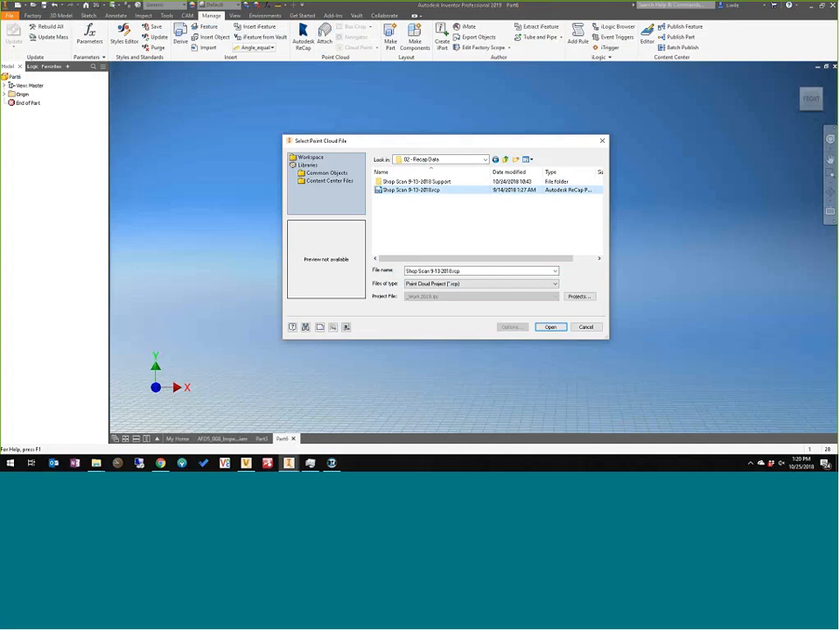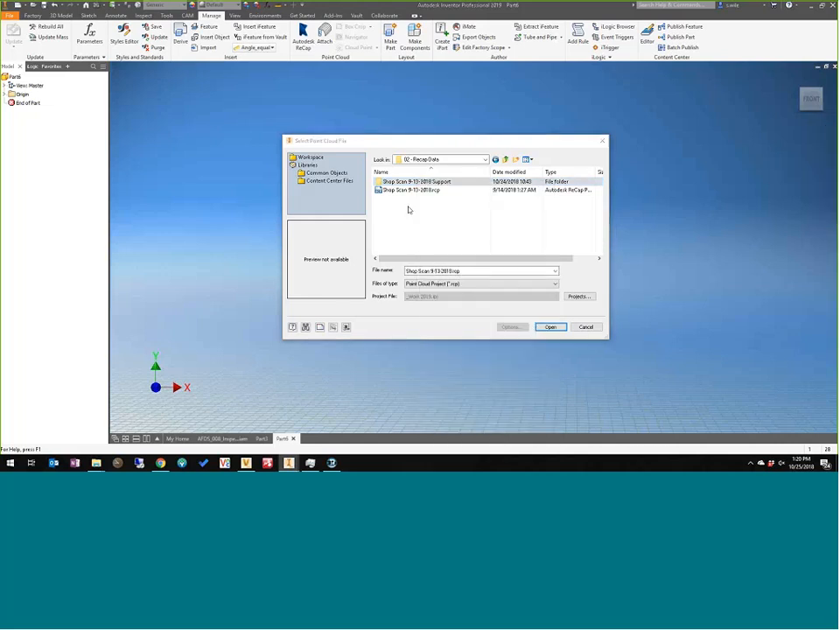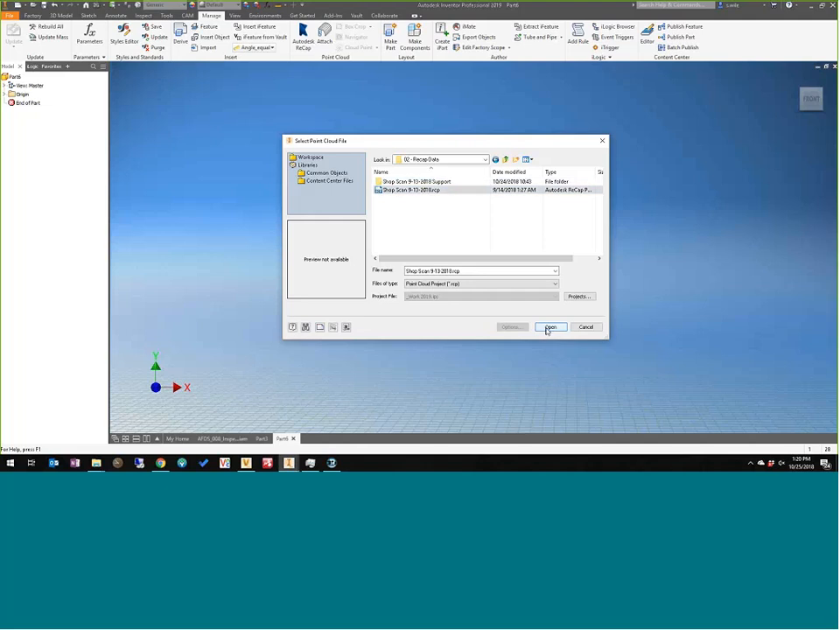And if you were to try to check this assembly into the vault, it's going to require everything that's in this support folder as well. And let's go to that folder and see how big it is. We can do that while this opens.